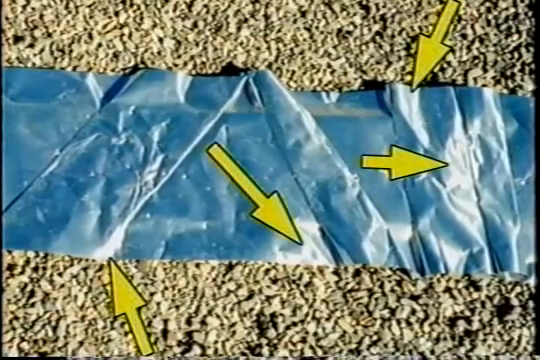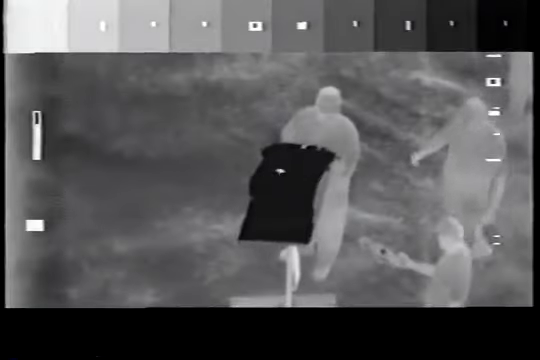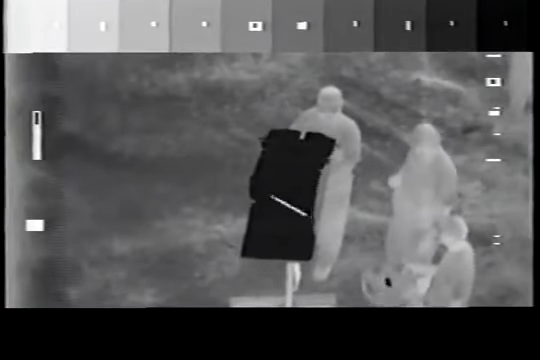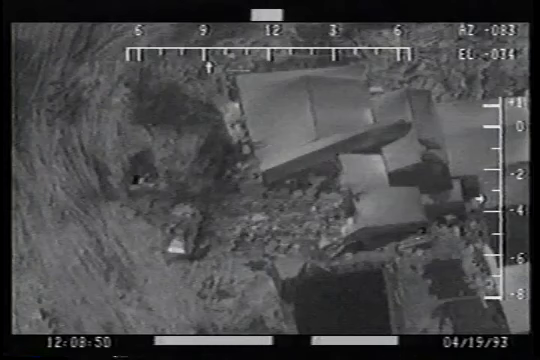Experiments using point source light on crushed aluminum show that, as expected, flattened metal surfaces cannot generate lenticular reflections. The FLIR Project tests discredit the government's sun reflection theory. Using the Glint test imagery, the images were scaled down to approximate what they would have looked like from the point of view of the FBI aircraft on April 19th.